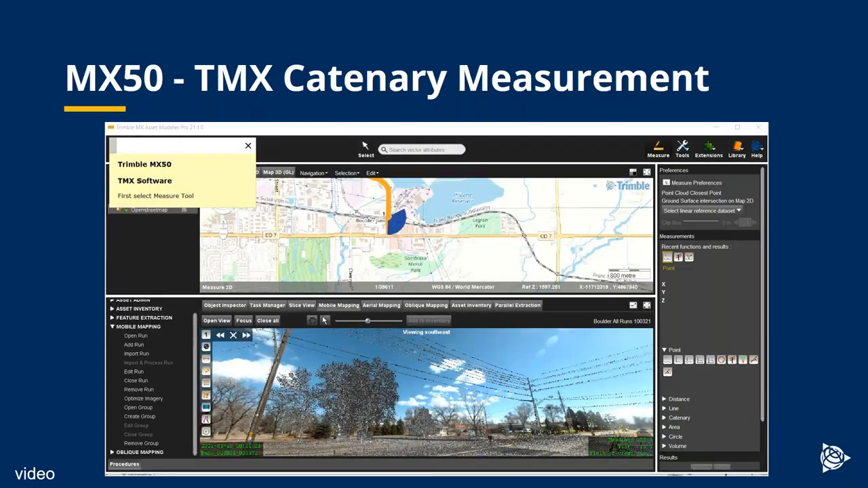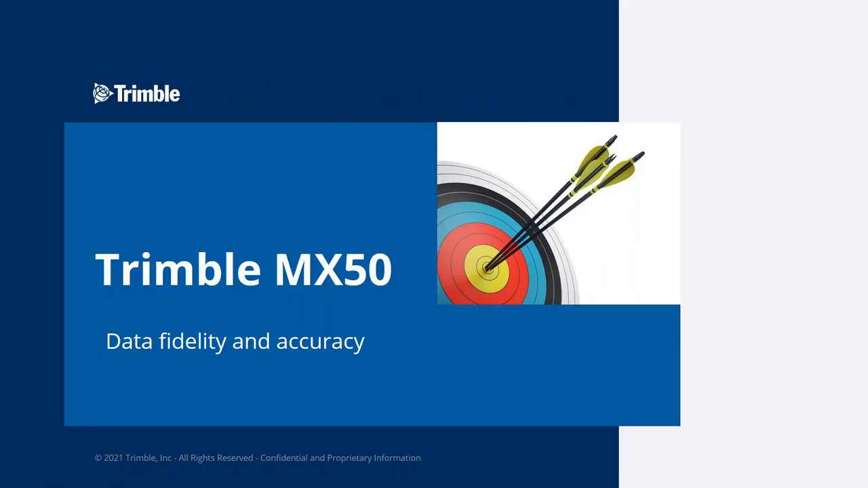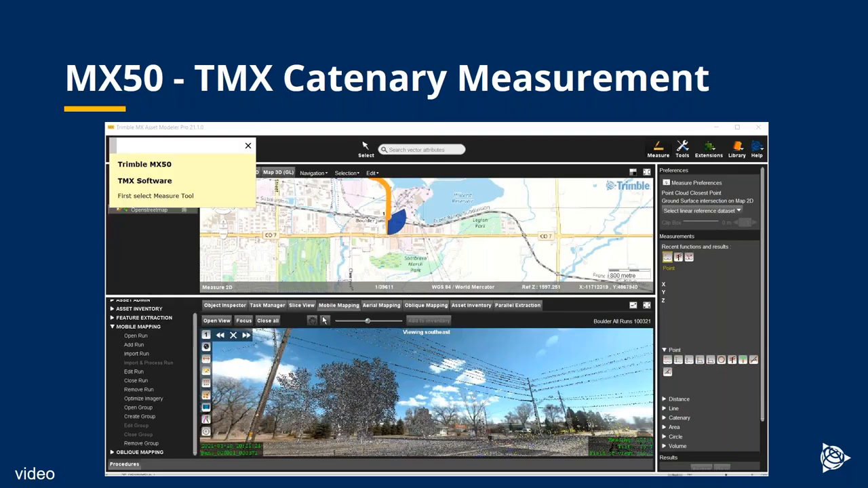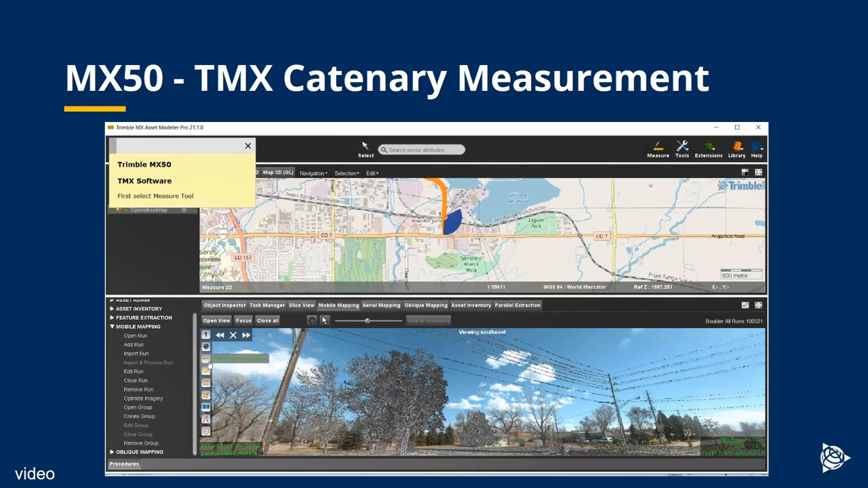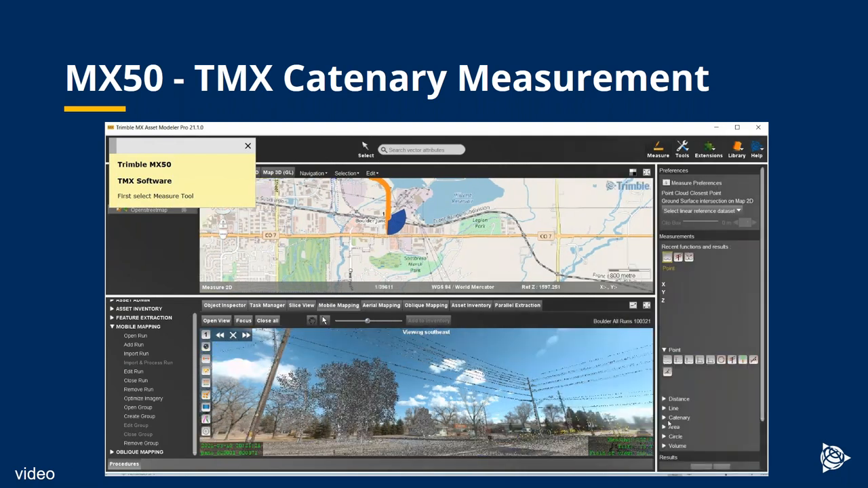Just another example. It's impossible to show you all the tools here, but, beg your pardon, again, I just wanted to show you some examples. This is a method of measuring cables, overhead cables. It's called catenary measurement. So I select the tool used to measure this. And then first of all, I have to identify the ground surface.